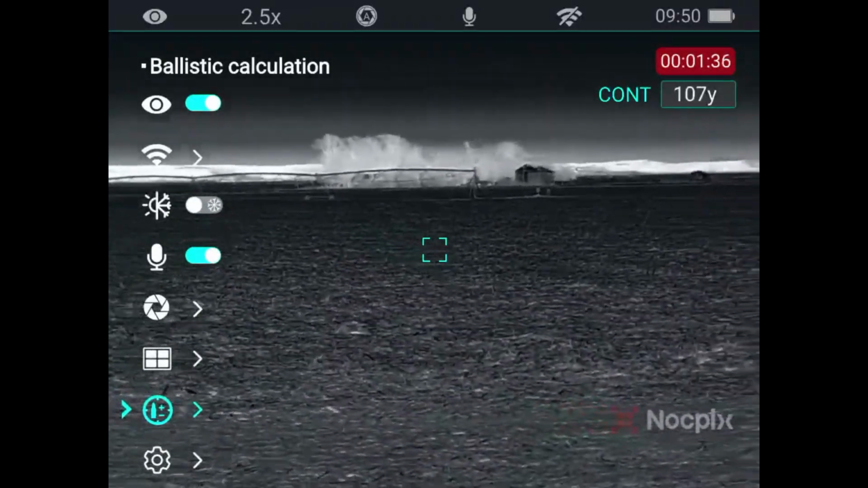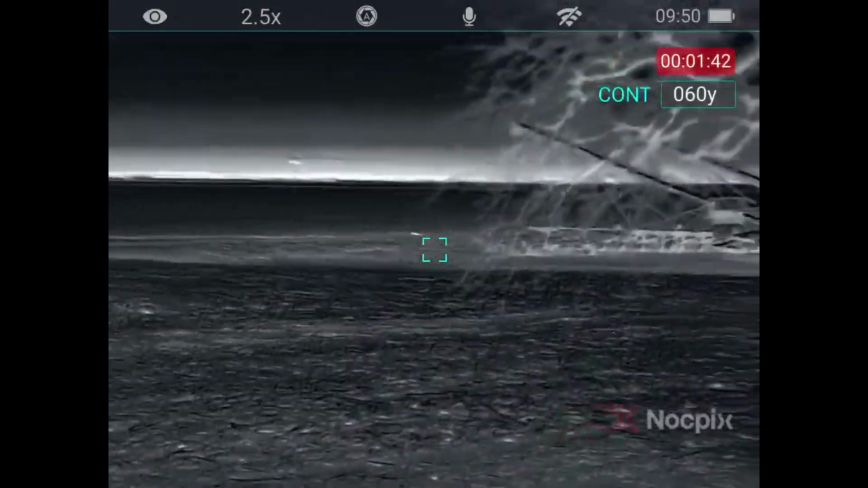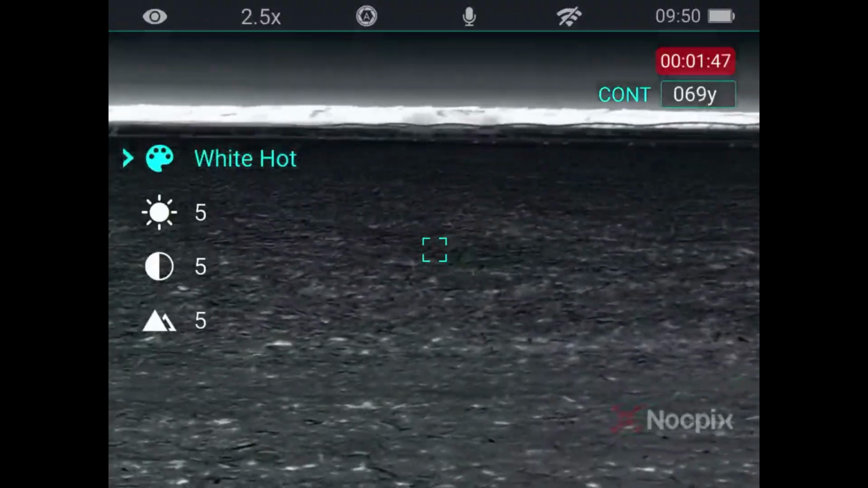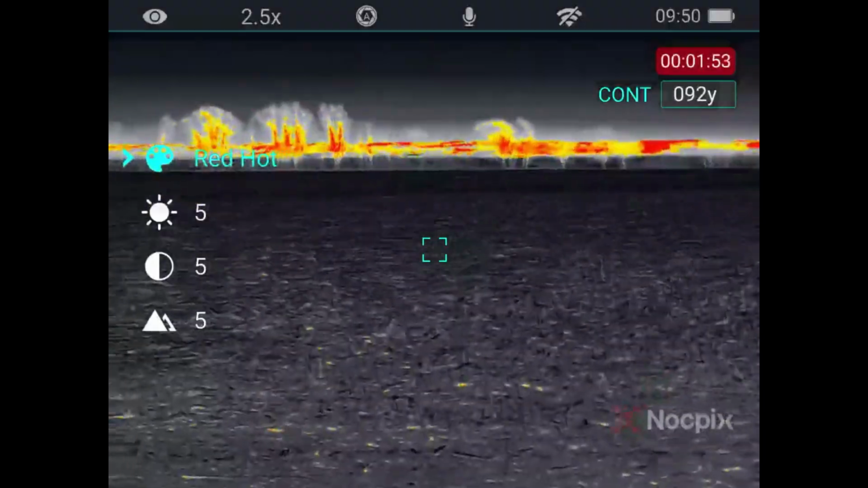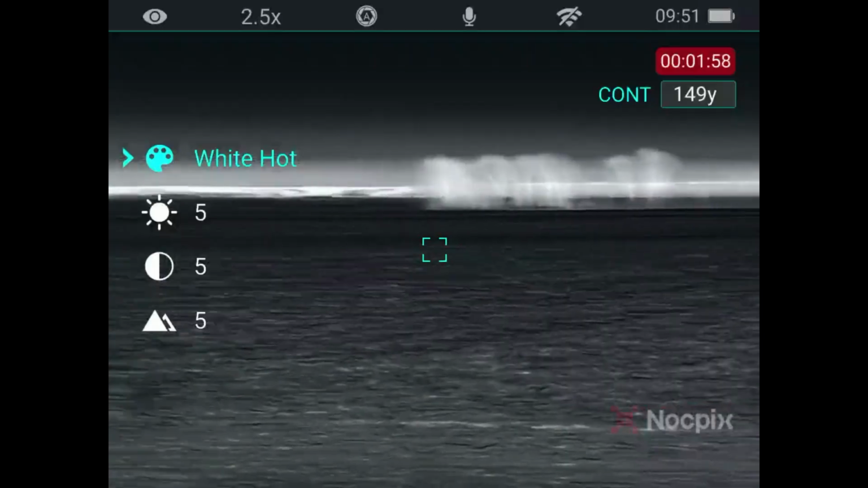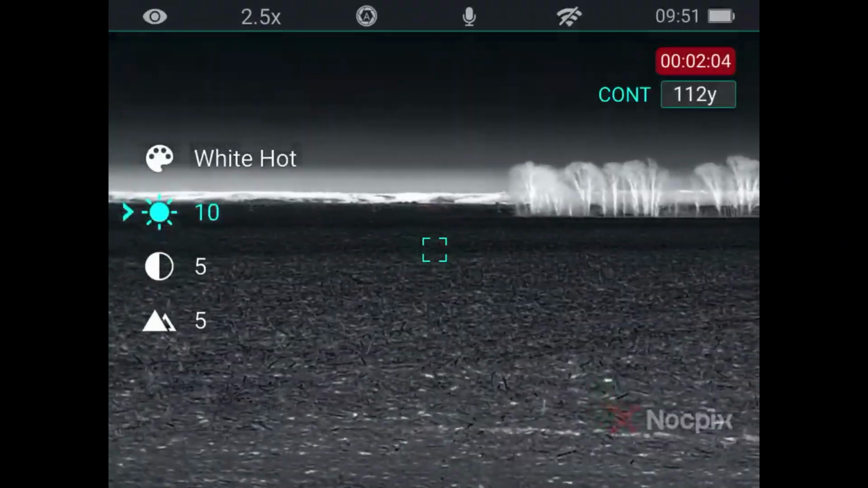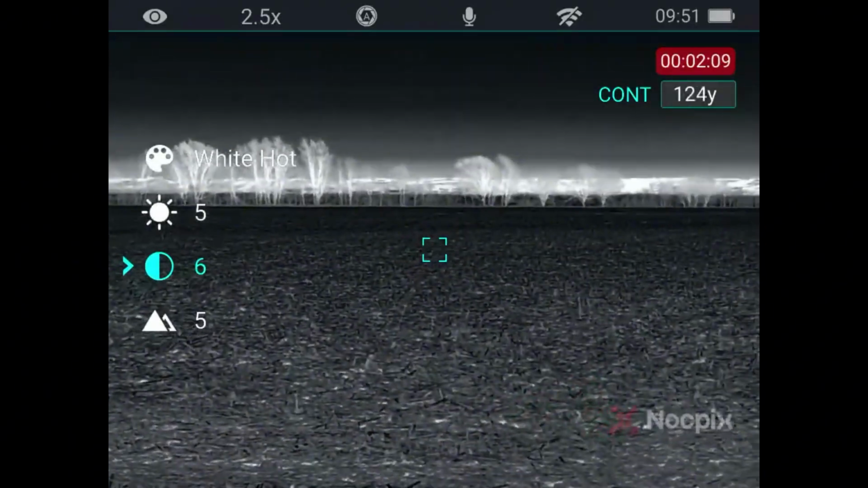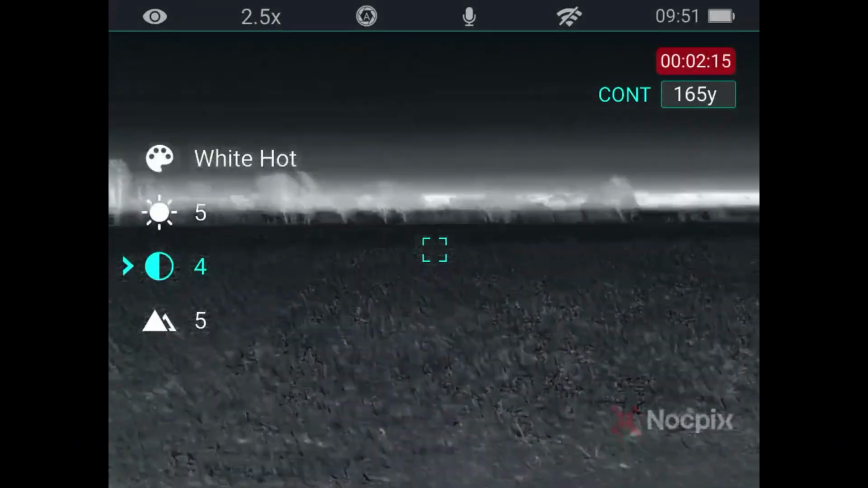Ballistic calculation. If you don't have a rangefinder on your rifle scope, you can set that up through here. And if you just tap the menu button, you can change between your settings, your color settings. I'm a big fan of white hot, so that's what I always run. And of course, your brightness. I usually keep mine right in the middle. Contrast, same thing with that, I usually just keep it in the middle.